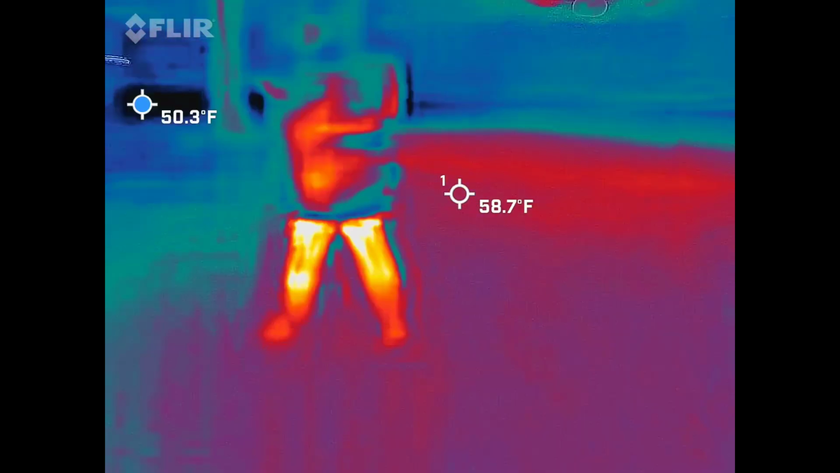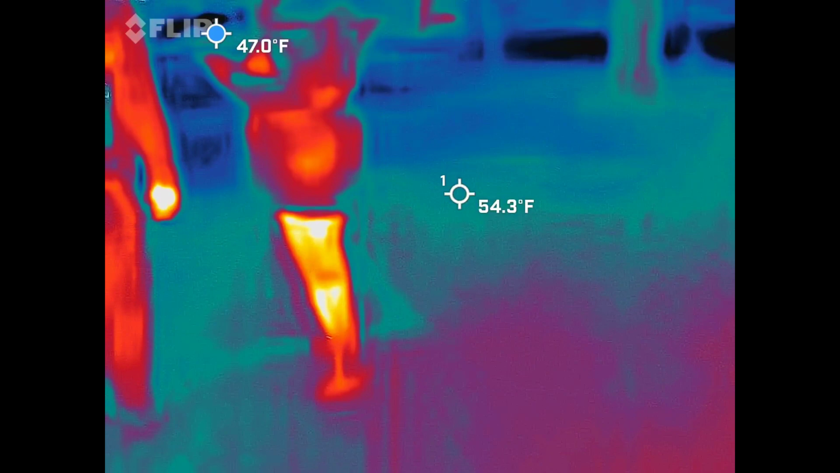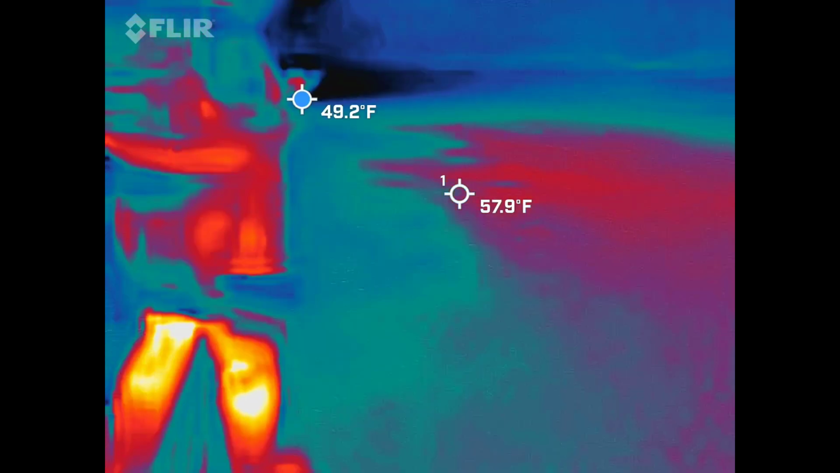Let's see if we can just try to debunk it real quick. Come on. Come back. Come again. Nice. Let's try to debunk it in this location, just because there is a little bit of electricity running through here.